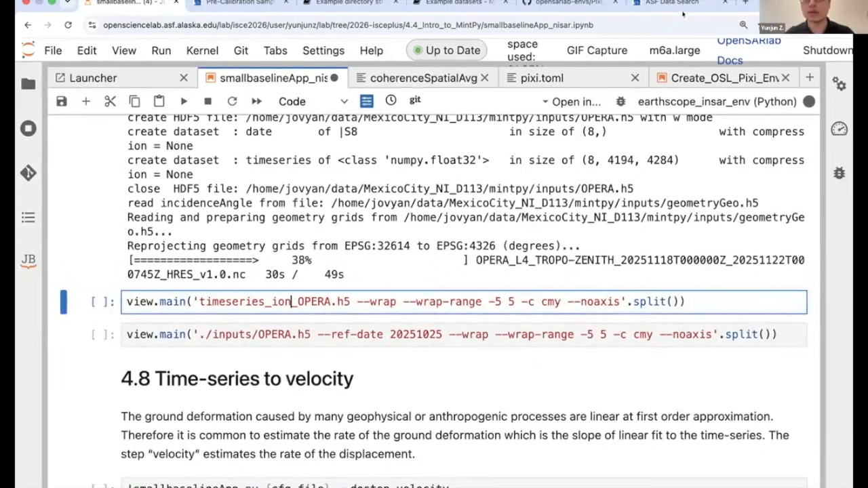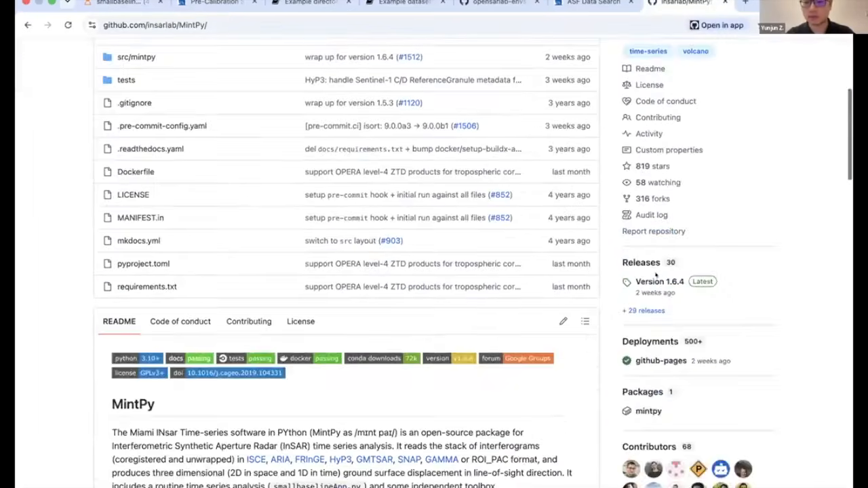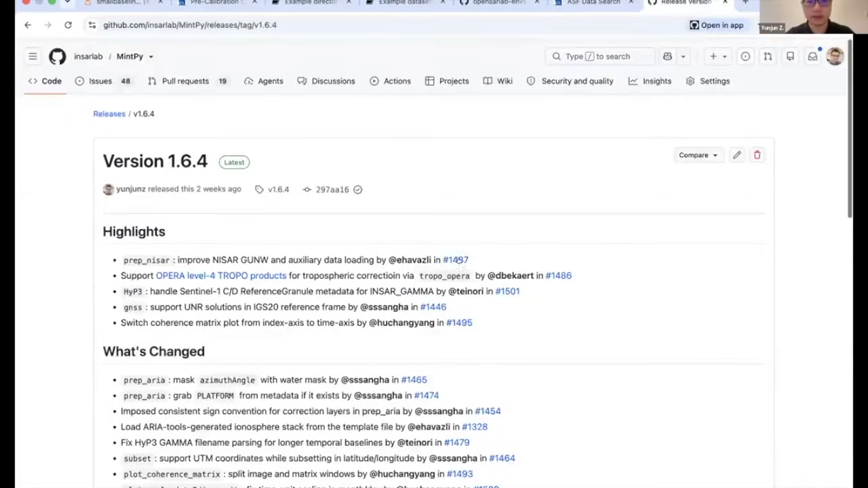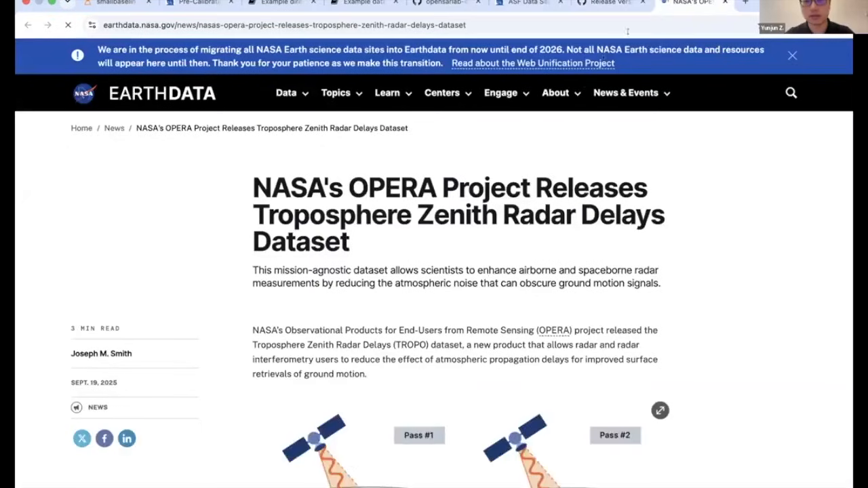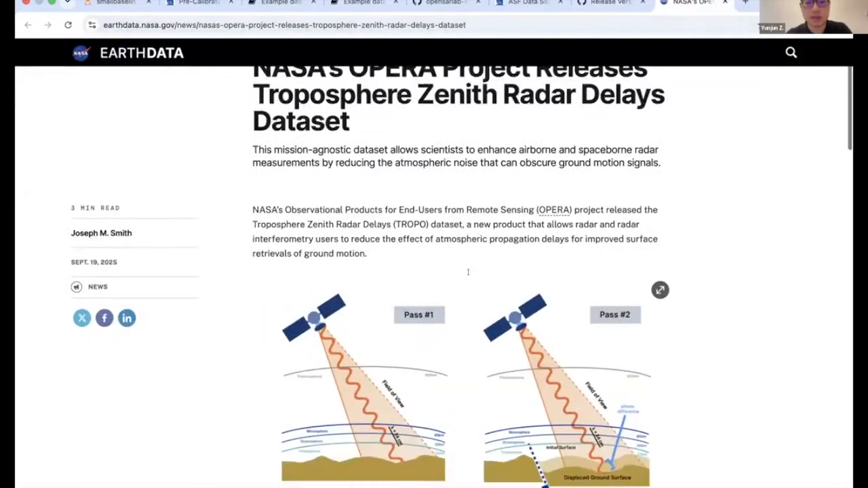Let me see. I think we have the documentation of this here. The documentation is here if you're interested.